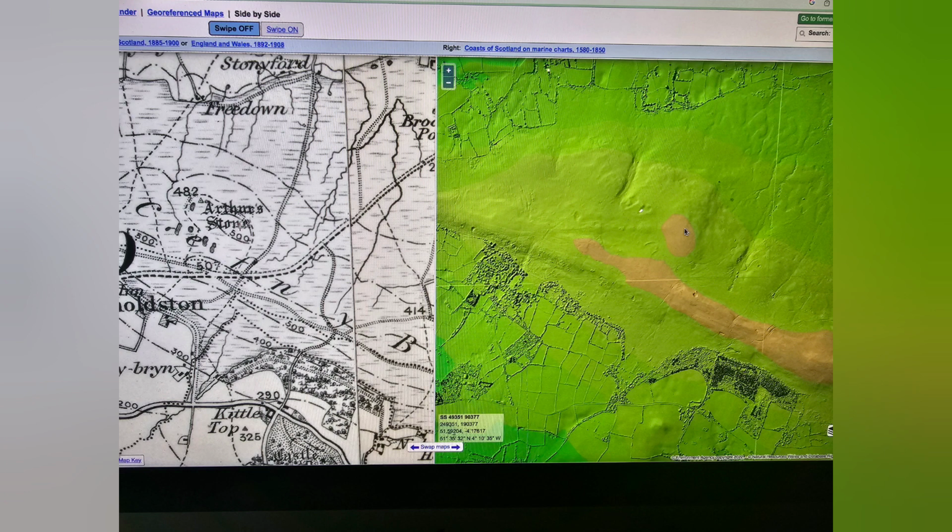Now I'm going to show you what I found where King Arthur's Stone is marked on the map, and I found this on the LiDAR. Obviously I've been there myself, so I know it's an extreme feat to get across Cairns Bryn. There are wild ponies all there. It's beautiful, and it is quiet. If you don't know where you're going, you would never find it.